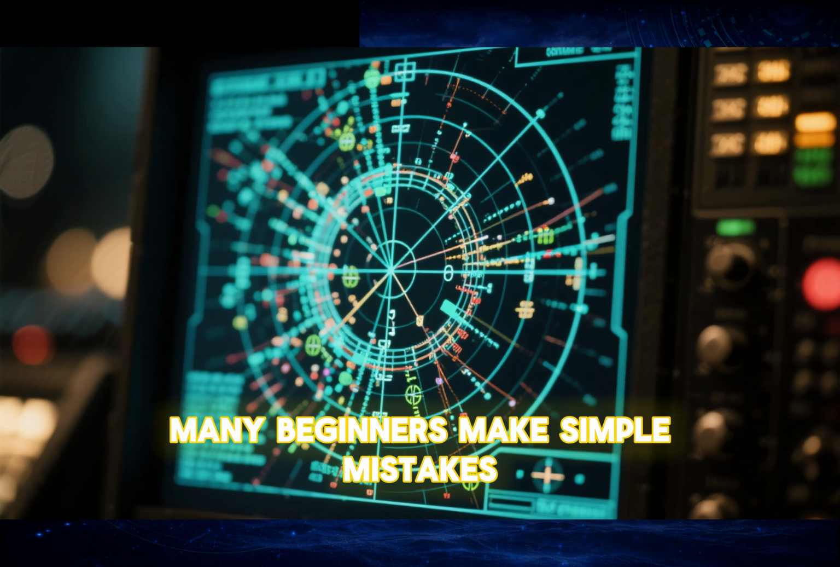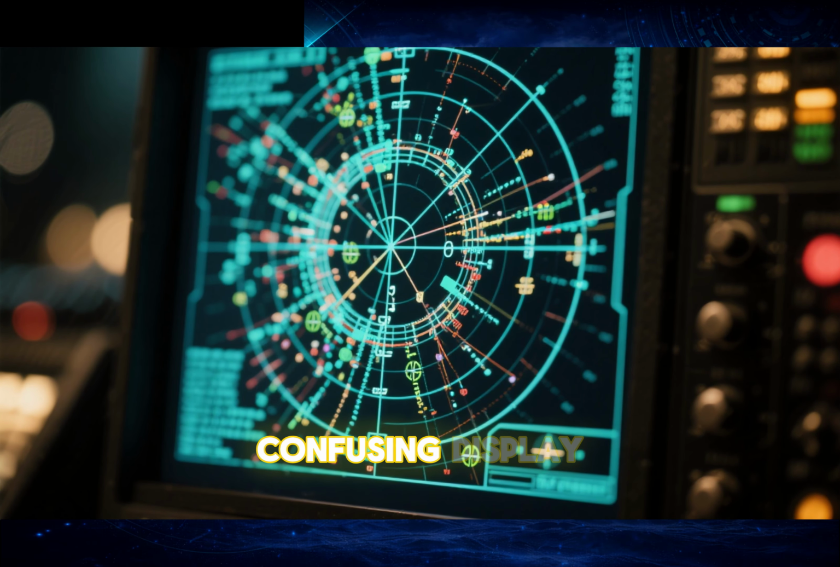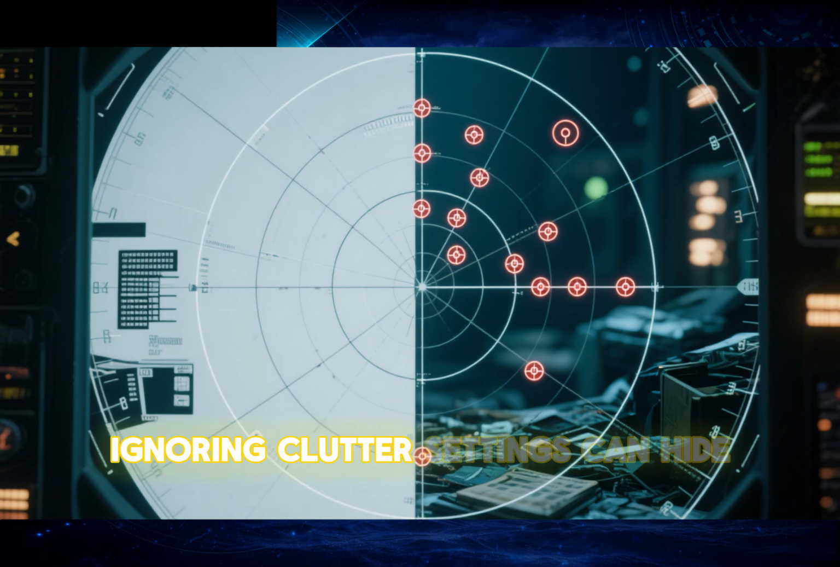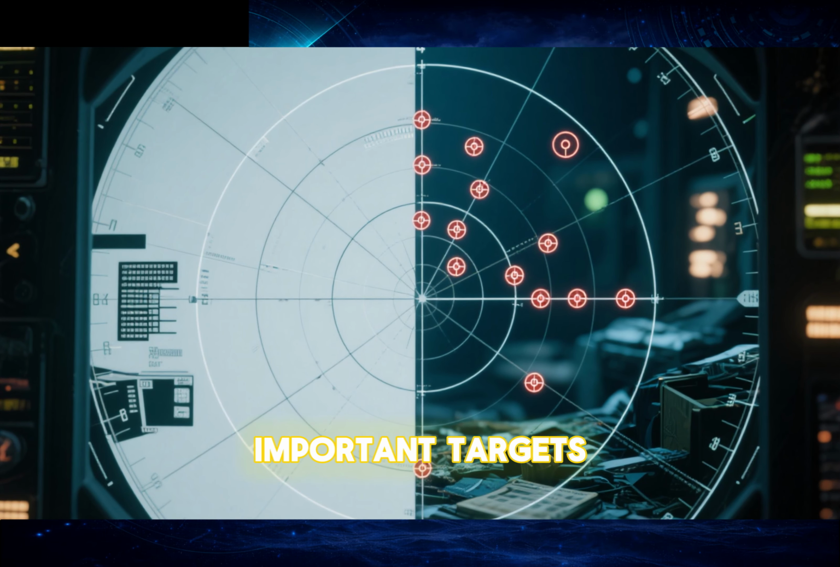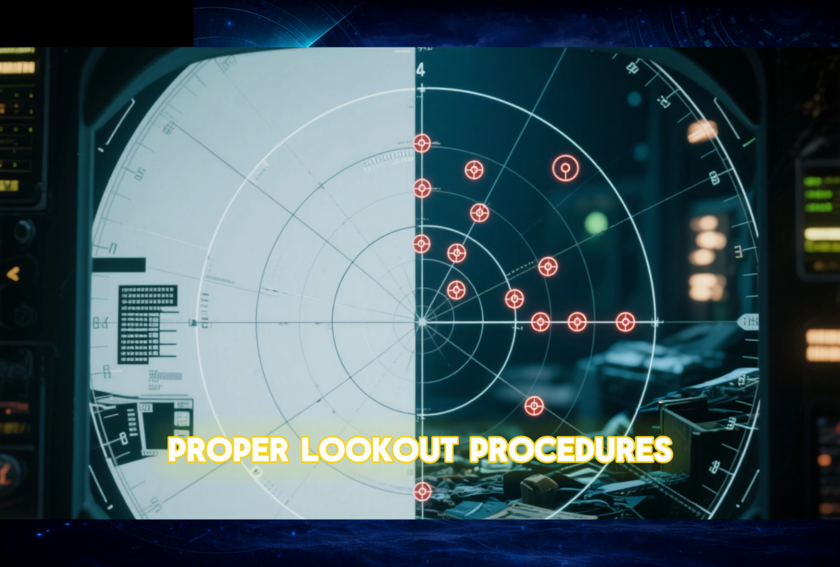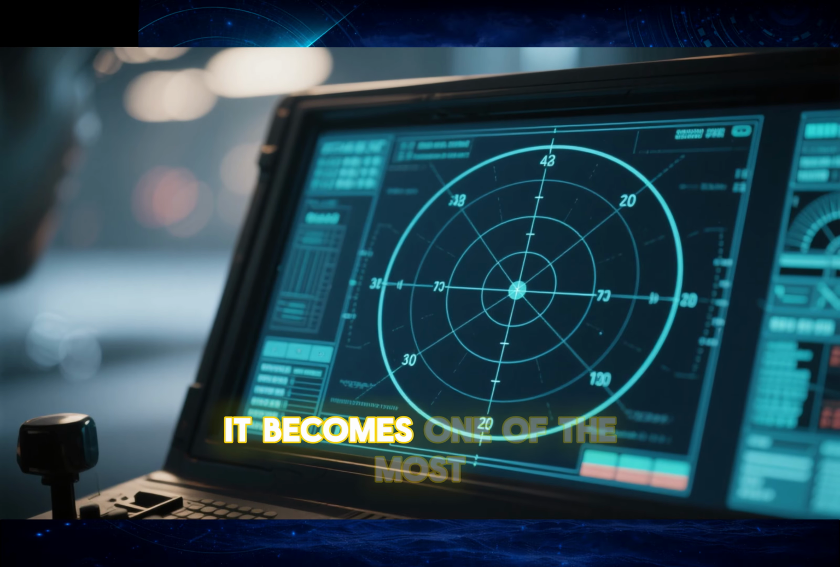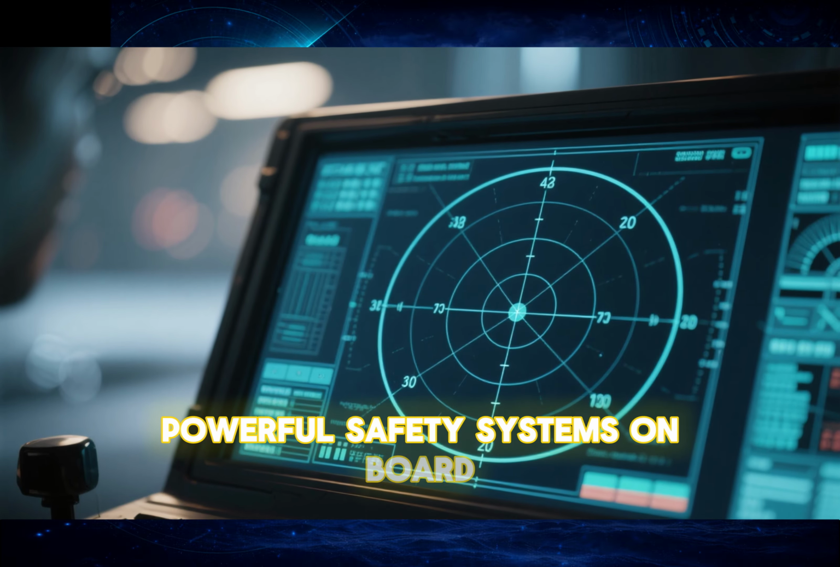Many beginners make simple mistakes when using radar. Increasing gain too much creates a noisy and confusing display. Ignoring clutter settings can hide important targets. And most importantly, radar should never replace proper lookout procedures. Radar is a tool, not a substitute for situational awareness. Used correctly, it becomes one of the most powerful safety systems on board.